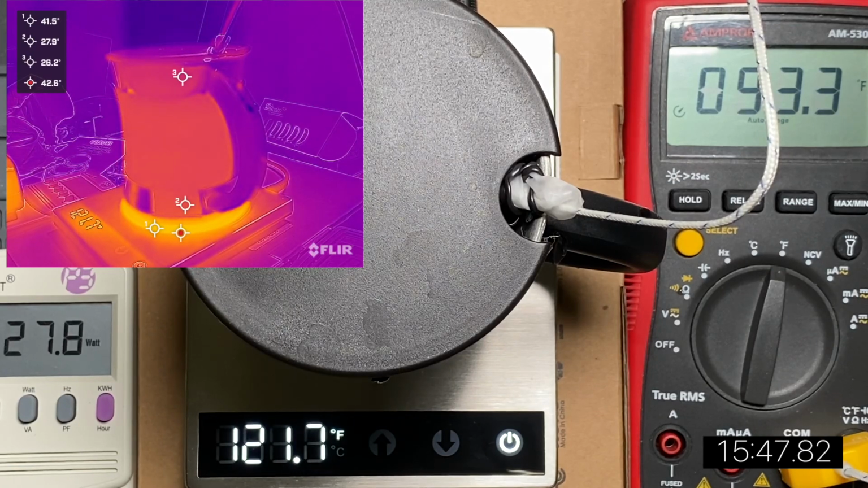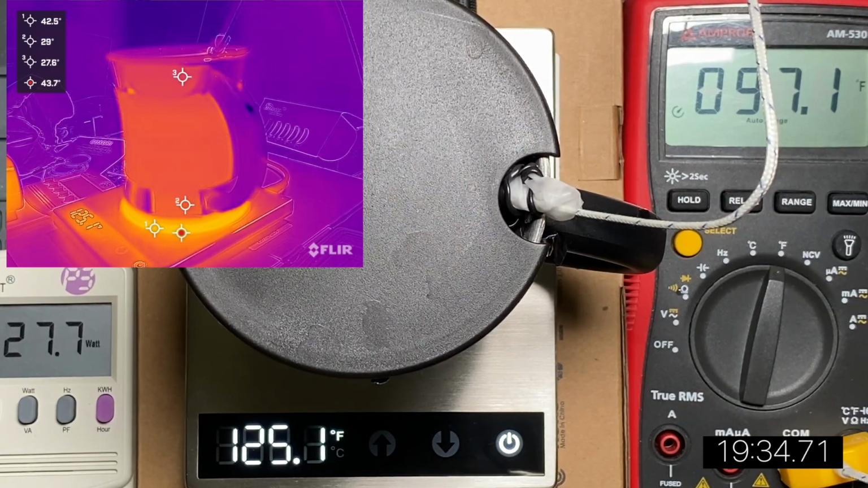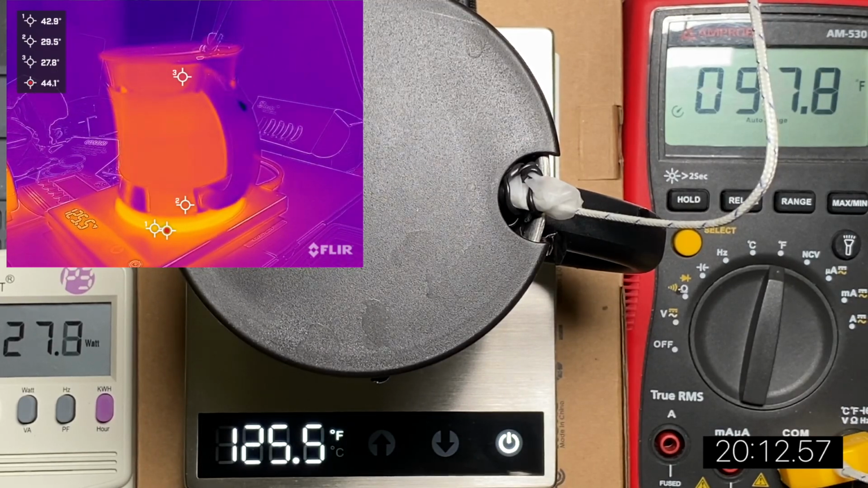And you may have noticed that I added electrical tape to the top and bottom of the mug, and that's because I forgot to put it on before I started the video, and the reason is that the mug is very low emissivity. And so in order to increase the emissivity to a point that is representative of what the infrared camera is picking up, which right now it's set to 0.95, you need to add something that will bring the emissivity up. And so that was just matte black electrical tape.